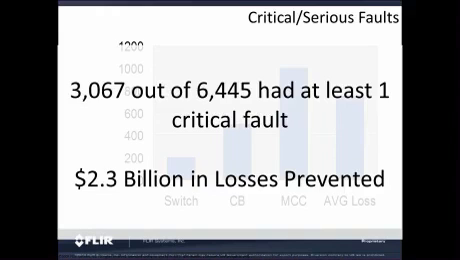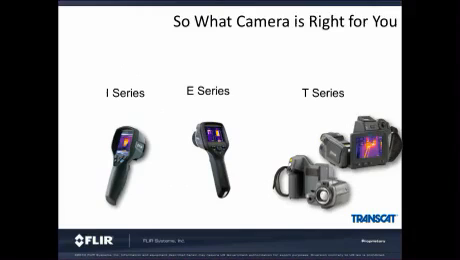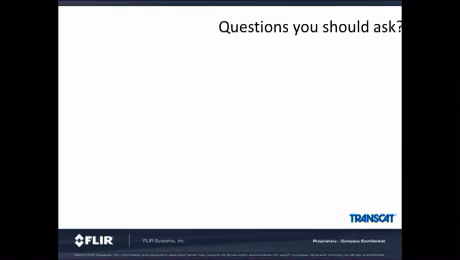Again, as I stated, you'll be getting a copy of the paper by C&A, and you'll be getting a copy of the paper by PG&E and how they use this thermal imaging technology to save money. So that ends our discussion on applications and payback. I thought it'd be nice to start here and have a brief introduction to the infrared cameras that FLIR offers.